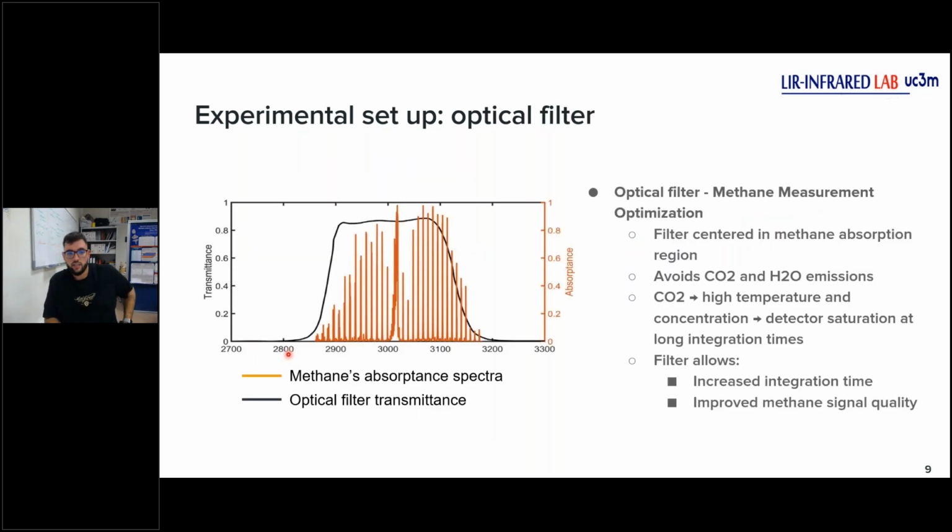The next innovation is the optical filter. If we see the image of the transmittance of the filter, we have the black line. The black line is the transmittance of the filter, and the orange line is an example of the spectra of methane. We can see that the area of the filter fits perfectly with the methane, and with that we can avoid the signal of other gases like carbon dioxide, water, and more.